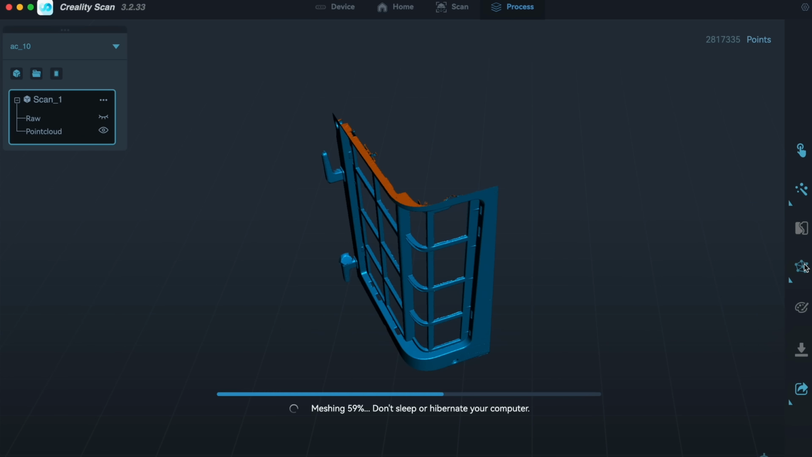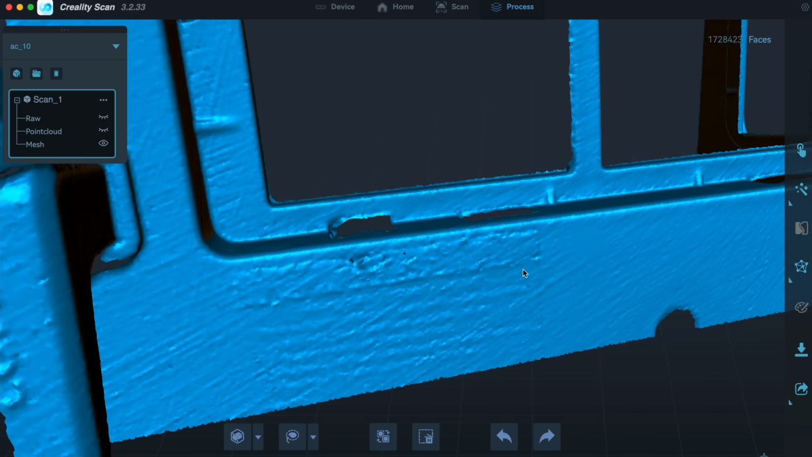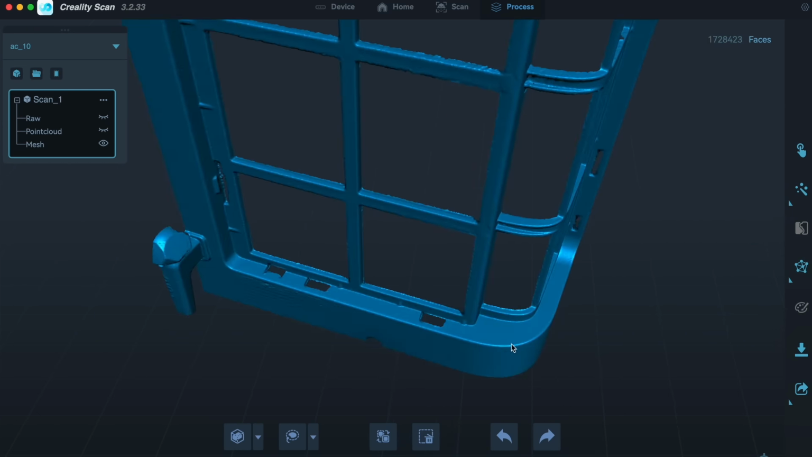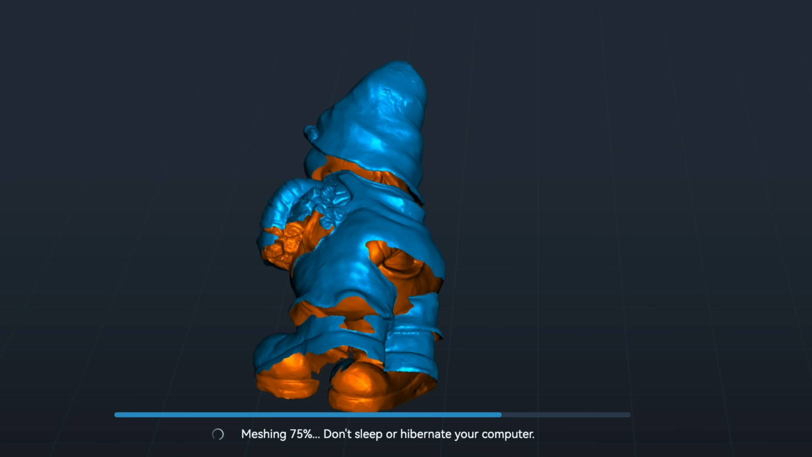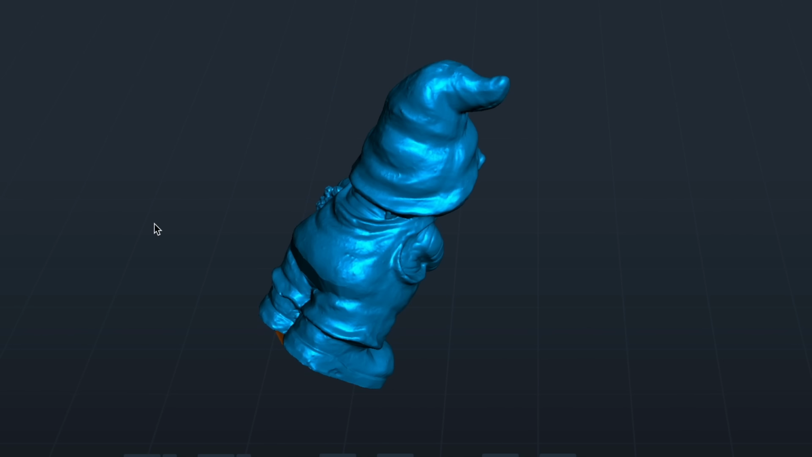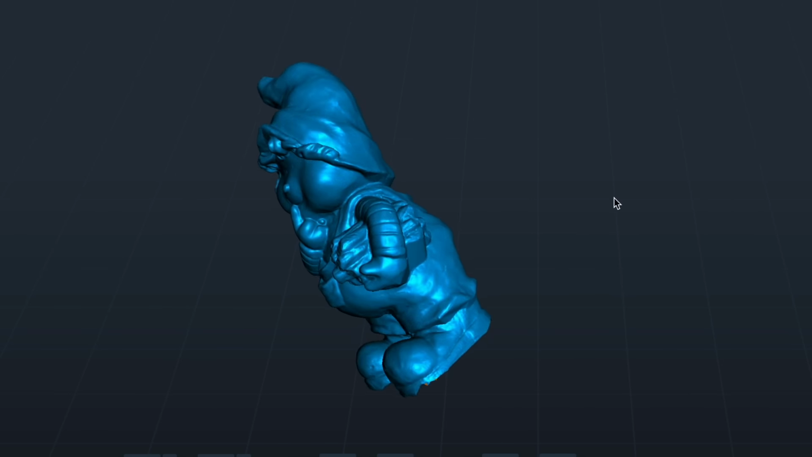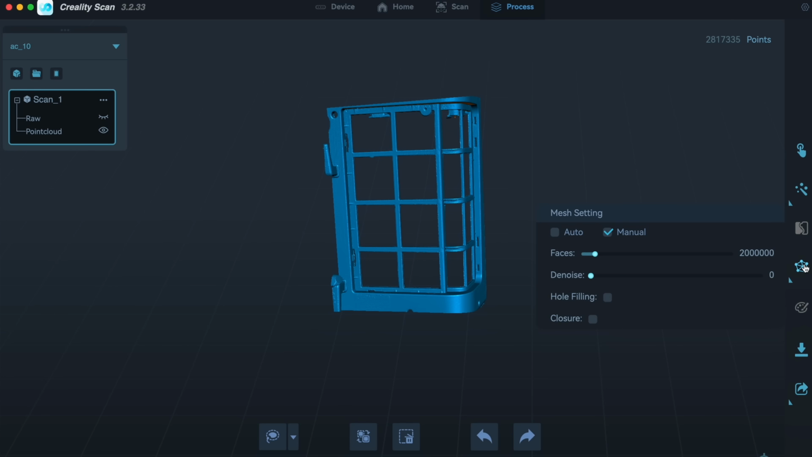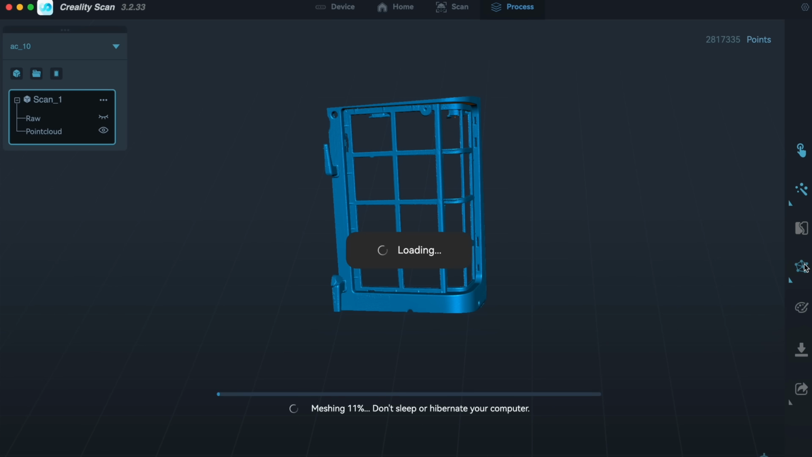Scans can have holes where the scanner wasn't able to pick up points, and Creality Scan allows you to close them automatically if they are small enough. Closure even allows you to create a watertight STL, which might be necessary for 3D printing, yet this is, of course, only possible if you scanned most of a part, and it doesn't make sense or is even necessary for the back of the AC that we scanned.